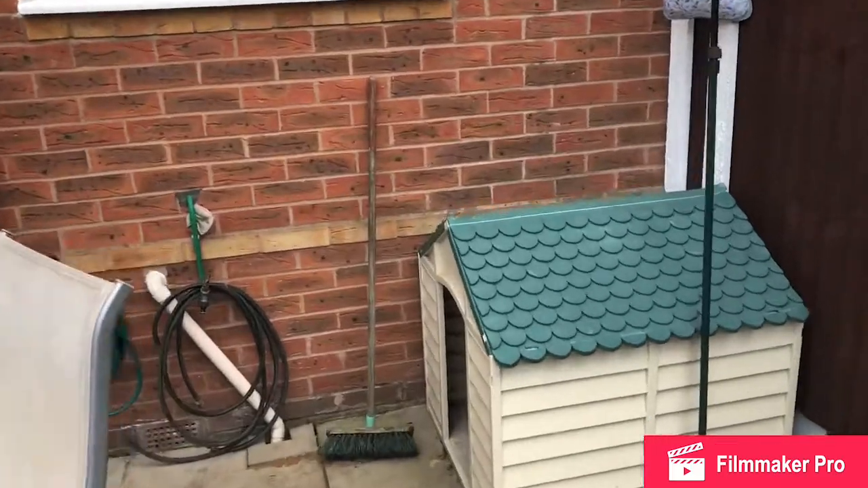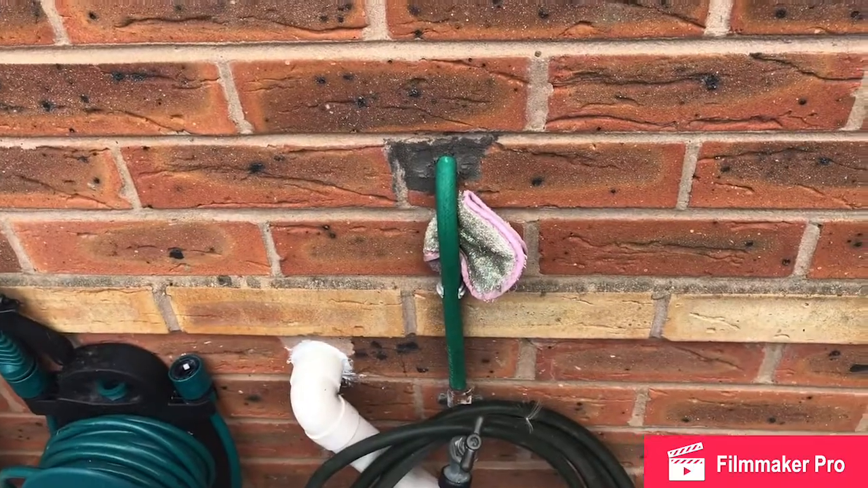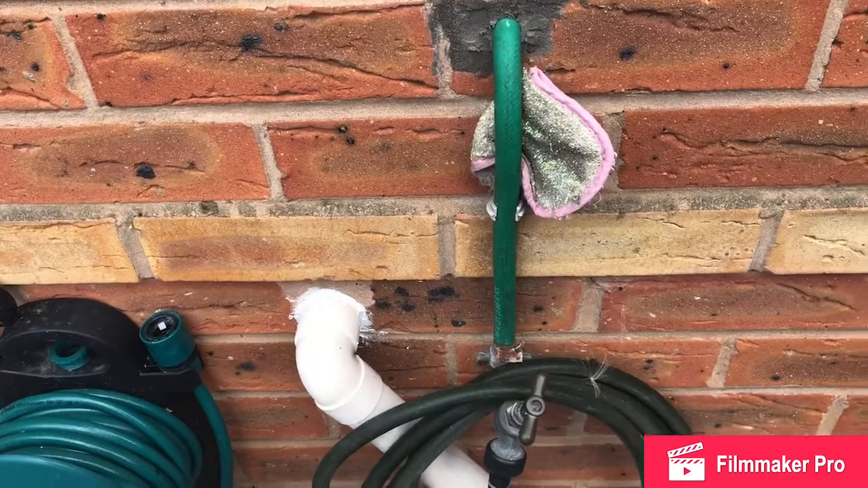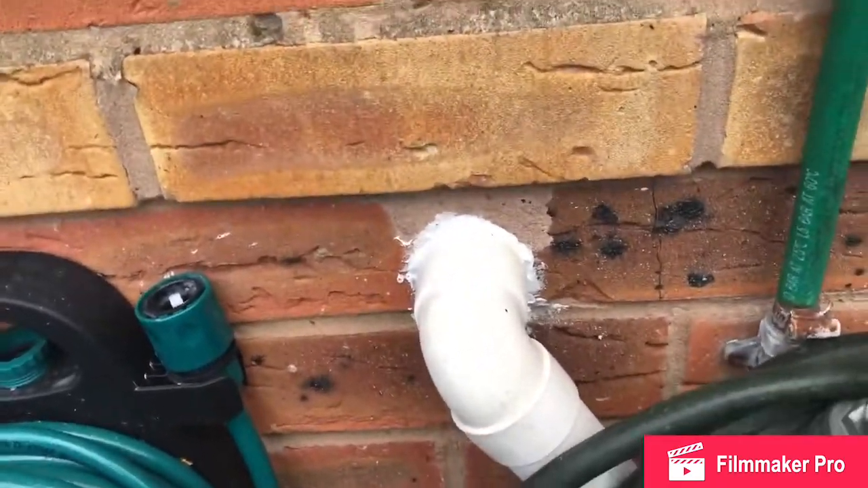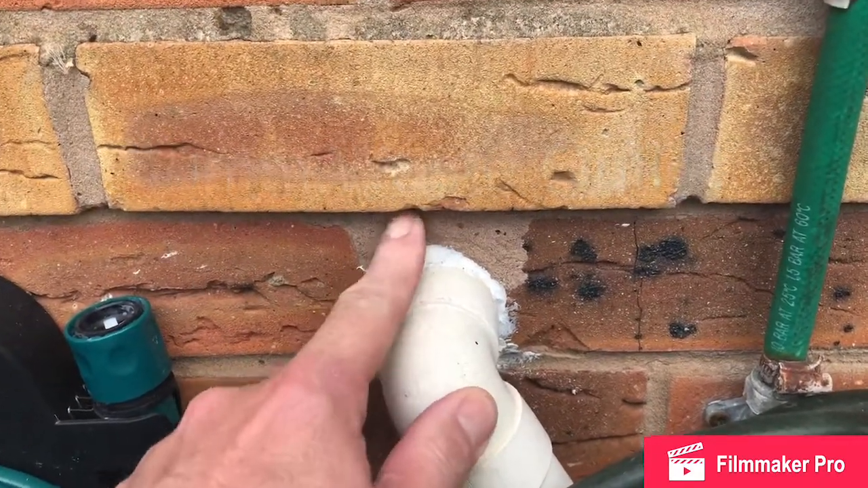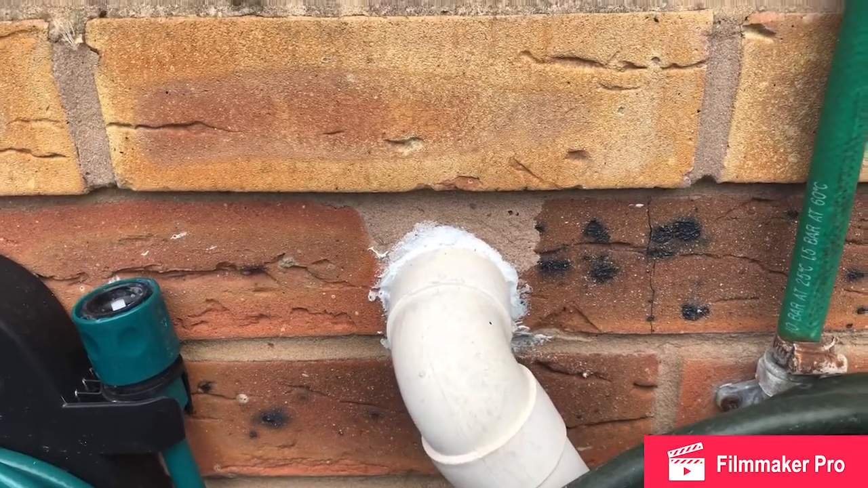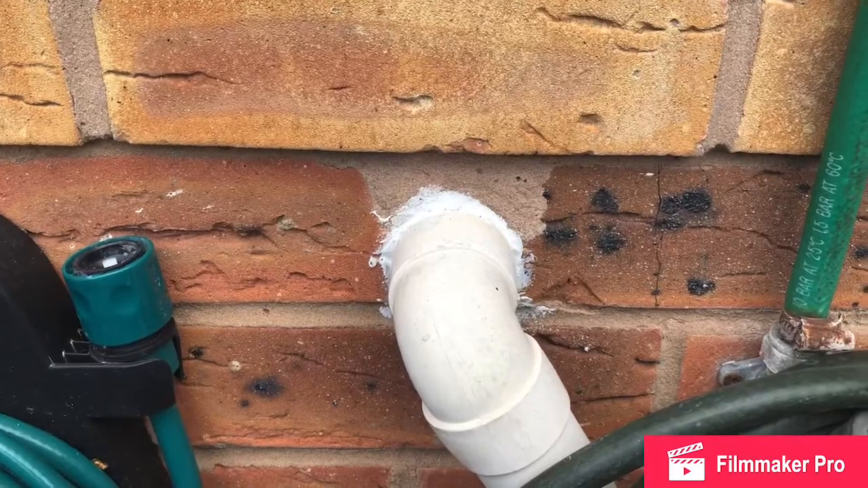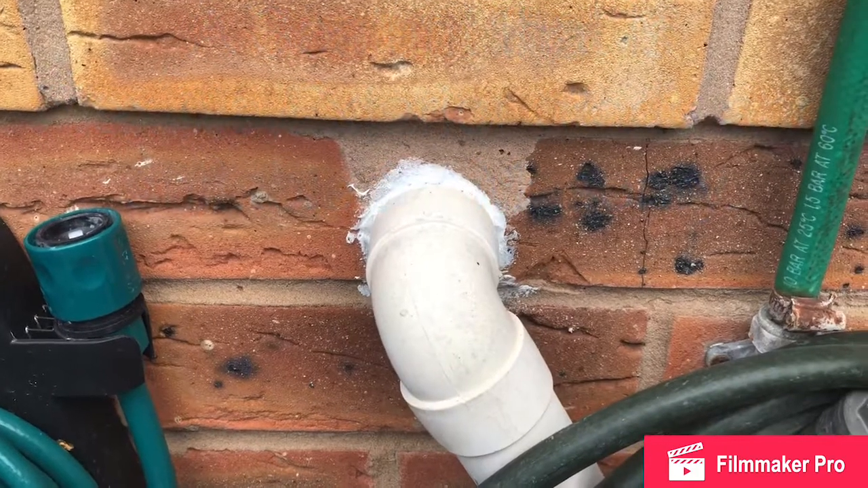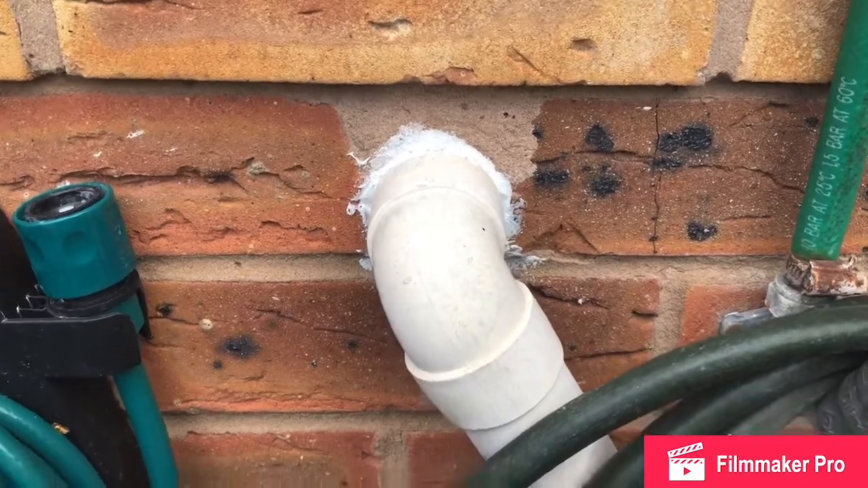is pipework. As you can see, I've got a garden tap. That's cemented in quite nicely, that's nice and tight. And then we've got a kitchen sink drain pipe. Now, that's a combination of both cement and sealant. I've used a flexible silicone sealant exterior grade to seal that, just to keep the house really tight and weatherproof. So everything needs to be on side to increase the temperature of your house passively.